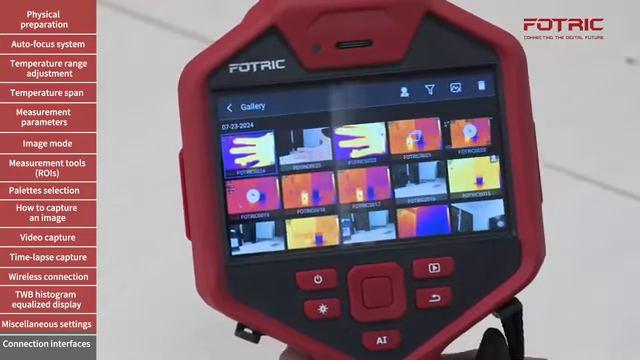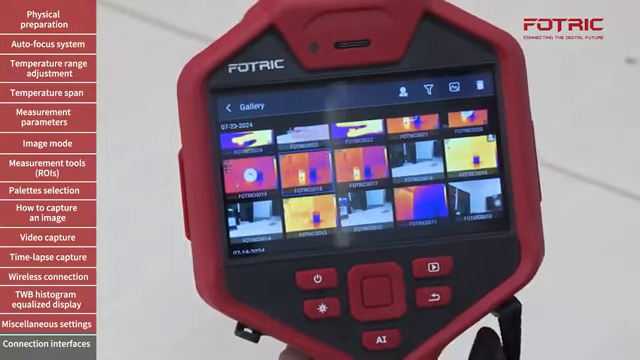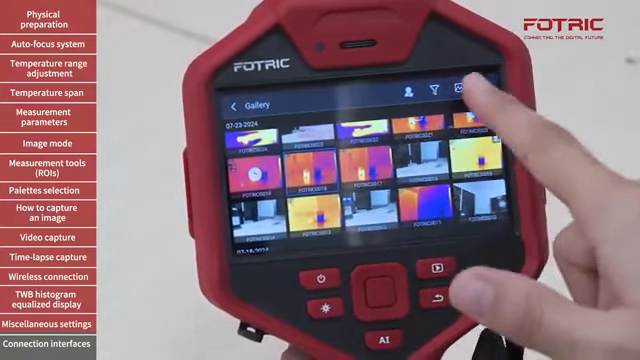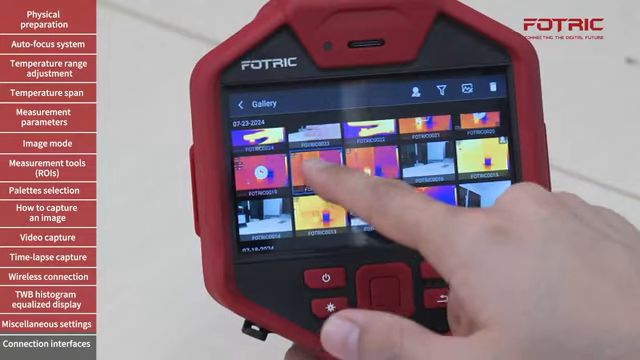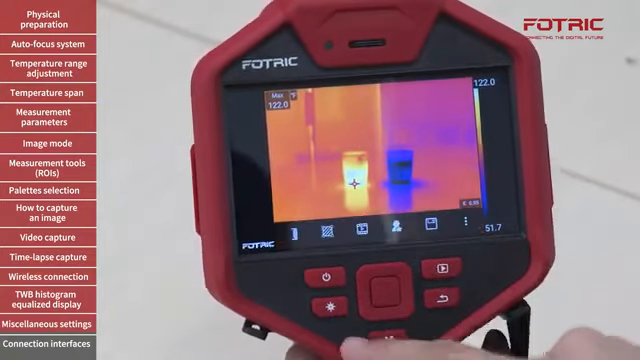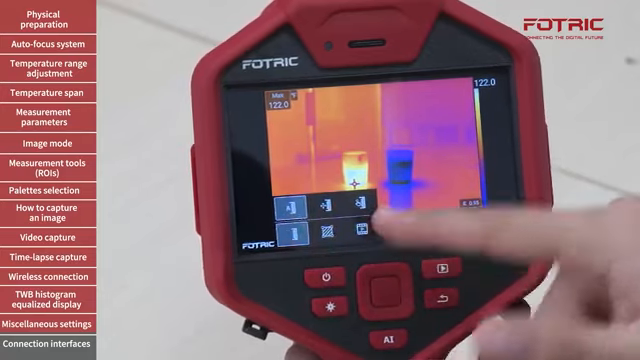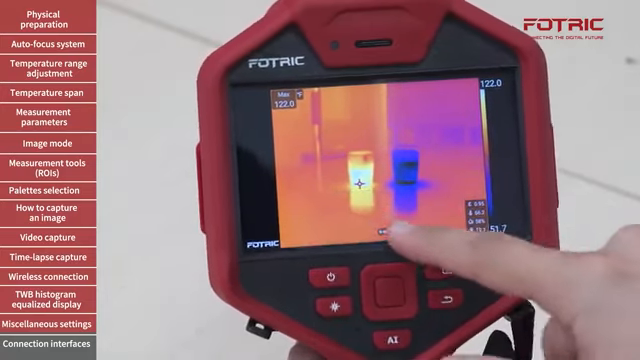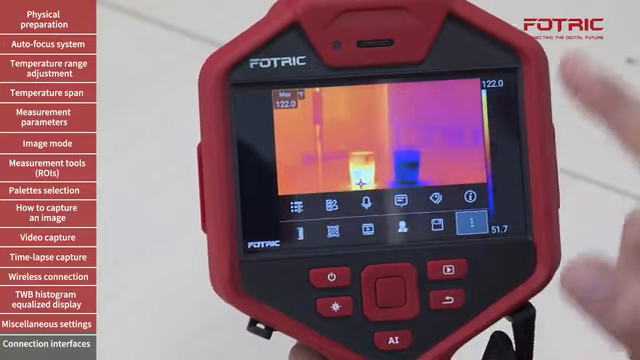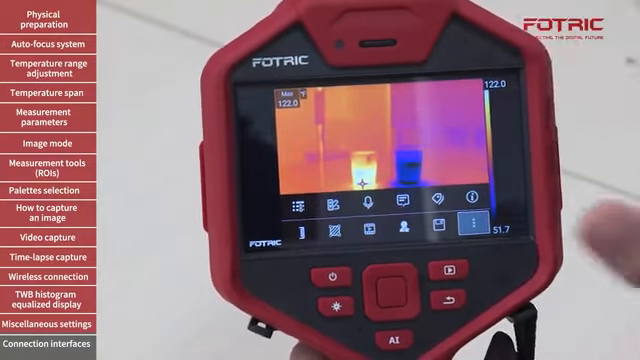Let's finish by looking into the gallery. I'm going to choose one of the images that we took previously. To analyze it, I can either tap on the Analyze button or simply tap twice on it. The image is loaded, and then I can do any sort of editing like we did during the inspection time, because the camera allows for complete analysis and post-editing on every picture on device.